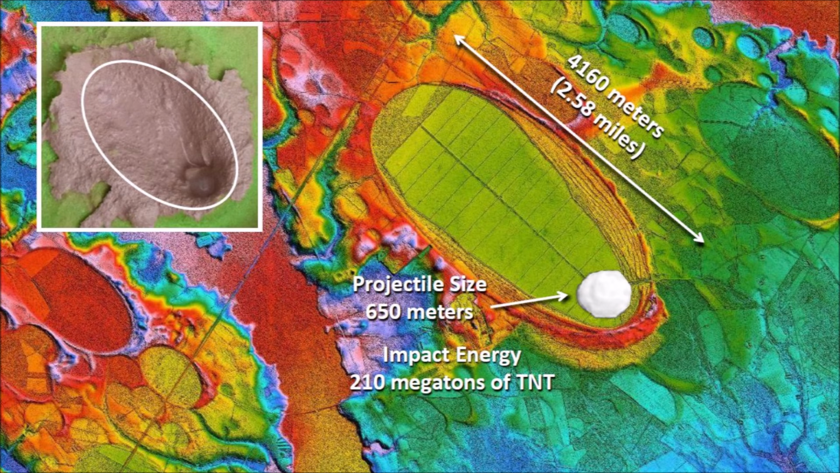From the width to length ratio of the bay and its distance from the convergence point by the Great Lakes, we calculate that an ice projectile of that size impacting at an angle of 30 degrees and a speed of 3.5 kilometers per second would have a kinetic energy corresponding to 210 megatons of TNT. This is about 14 times the energy of the impact that made Meteor crater in Arizona.